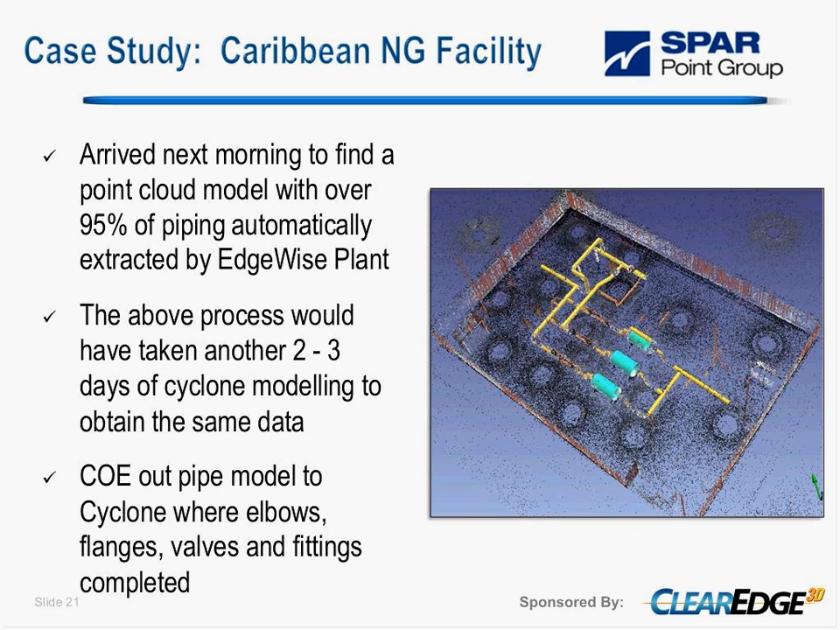We completed the extraction process and fed this data directly into Cyclone, where we build our elbows, flanges, valves, and fittings. This was using version 3.2. Of course, if we were using version 4.0, this would have saved even more time, because now we could have completed all our elbows, flanges, and fittings directly in the EdgeWise product, and not have to even go into the Cyclone product for modeling.